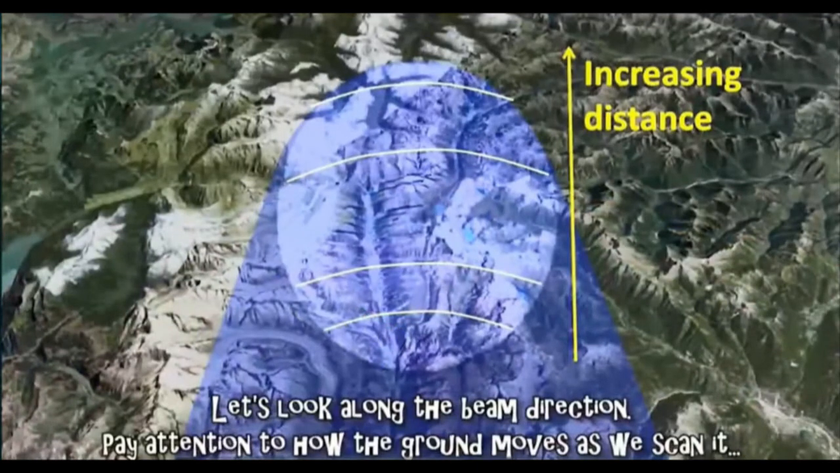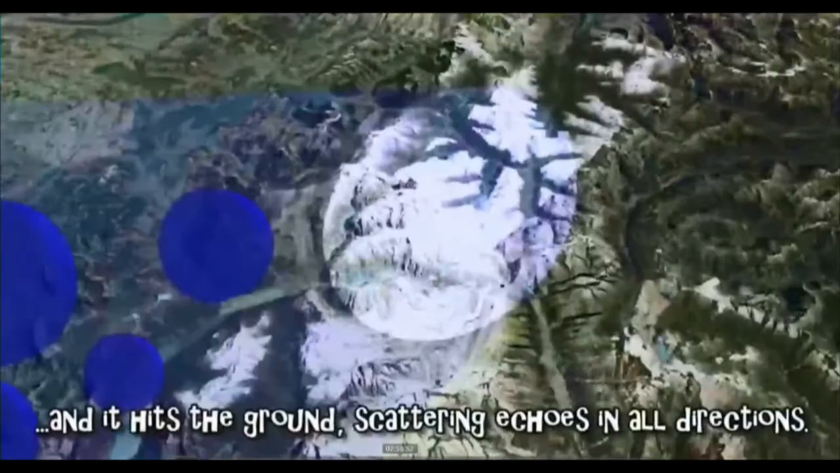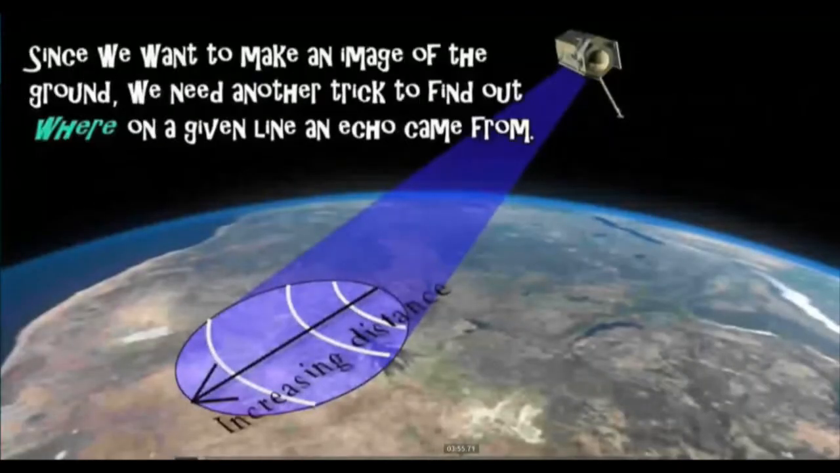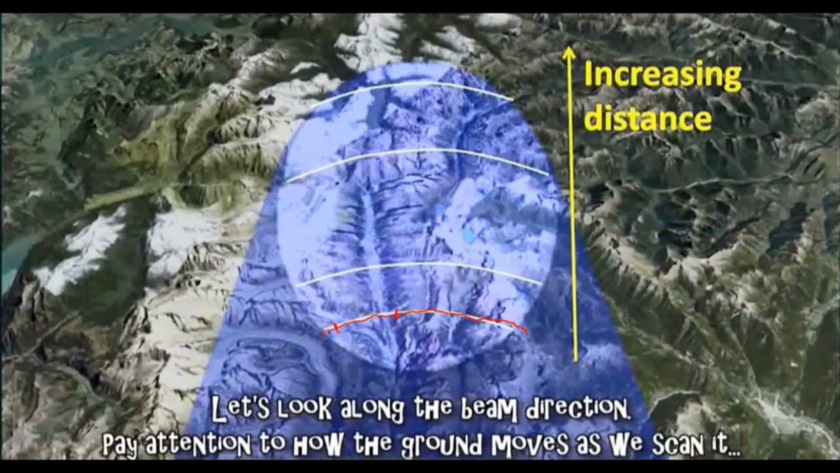Now we have adopted a different approach to understand this. See, the radar beam is reaching along this white line at the same instant. Therefore, which signal is coming from this location, which signal is coming from this location, which signal is coming from this location, it cannot be differentiated.